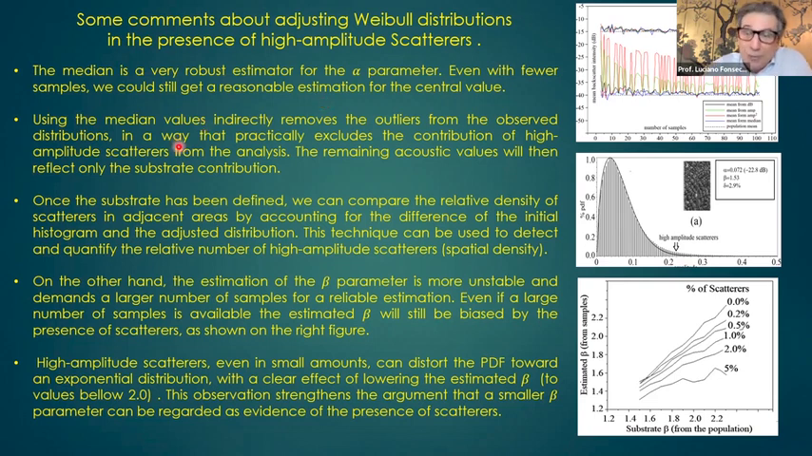But if you use the median, indirectly you remove the outliers. So you remove the contribution of the high amplitude scatters. So when you get an alpha parameter from a distribution using a median, you get something that reflects the substrate, not the scatters, okay? This is a very important point.